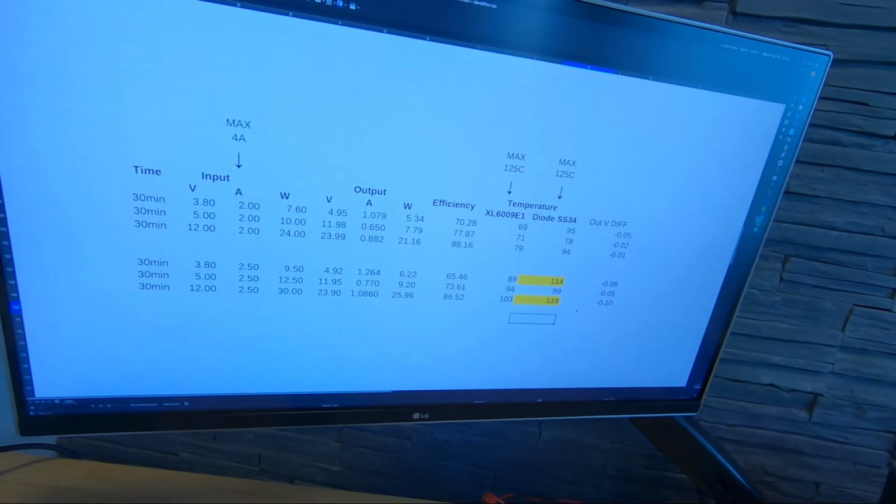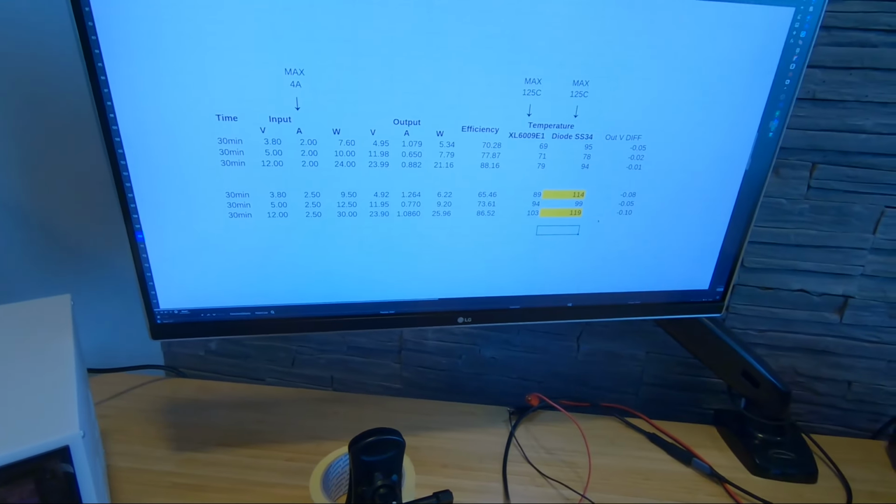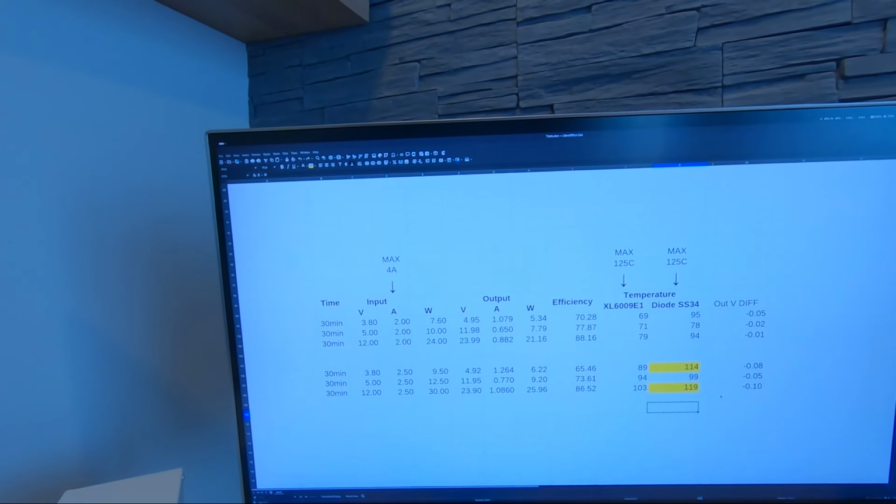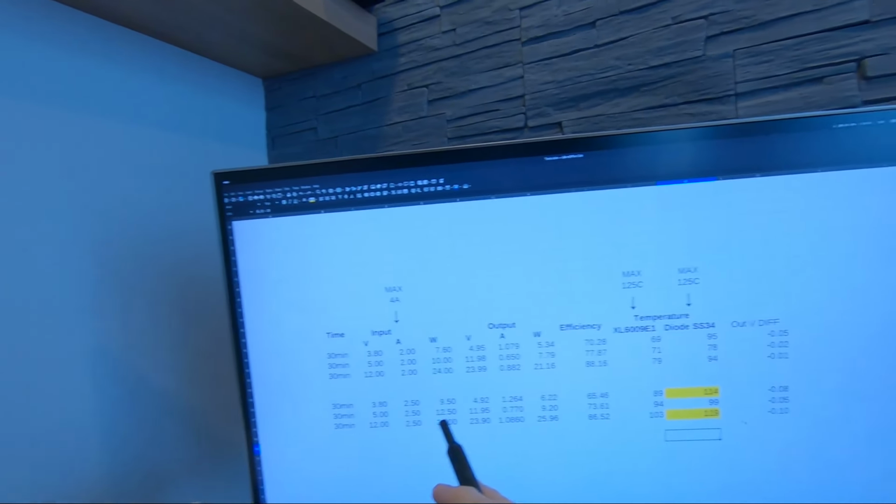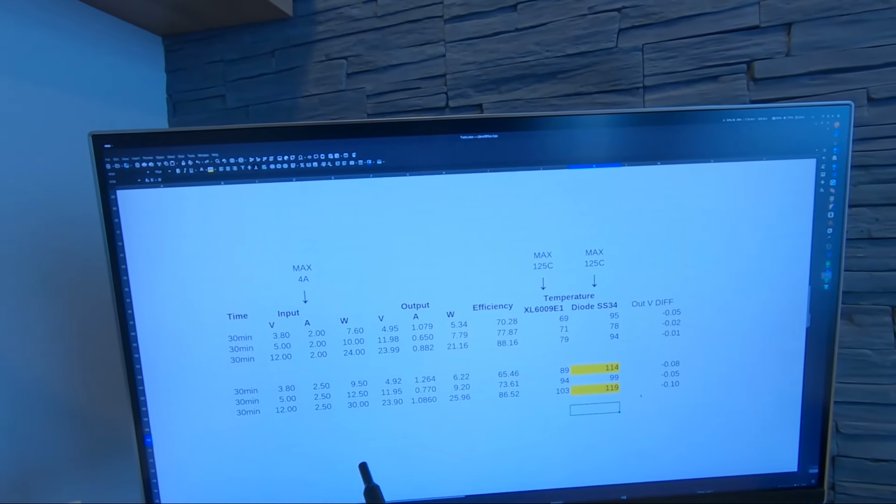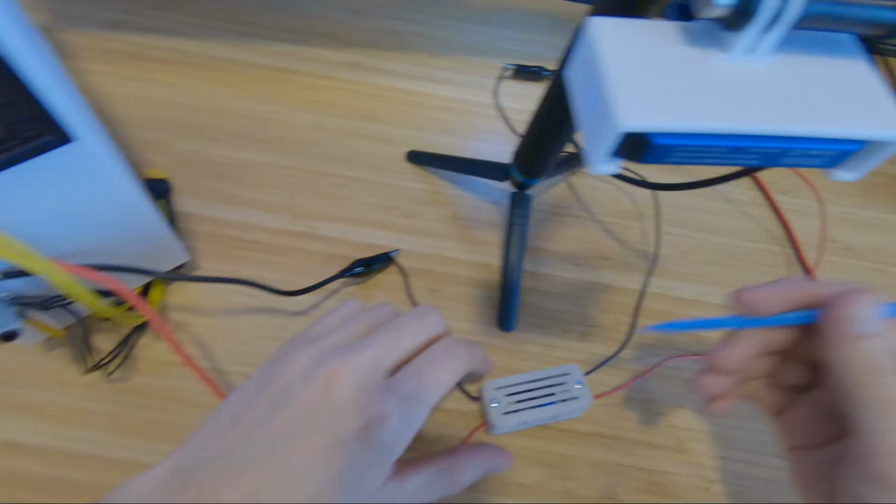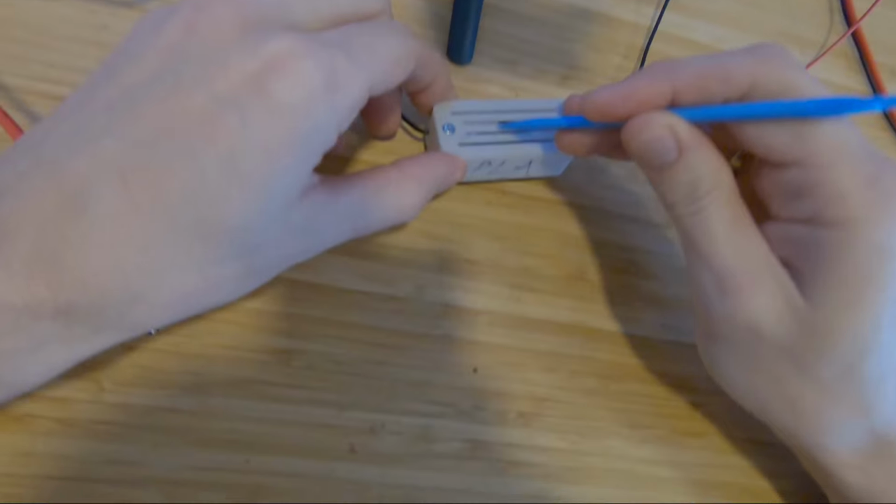Now let's test our case in PLA, PETG and ABS. I'm gonna go for 12 volt, 24 volts. I'm gonna start with 2 amps and see how the filament stands up. If it's good, then we're gonna go to 2.5 amps on the input side. After 30 minutes on 12 volt, 2 amp, 24 volt output, let's see how the PLA stands out.